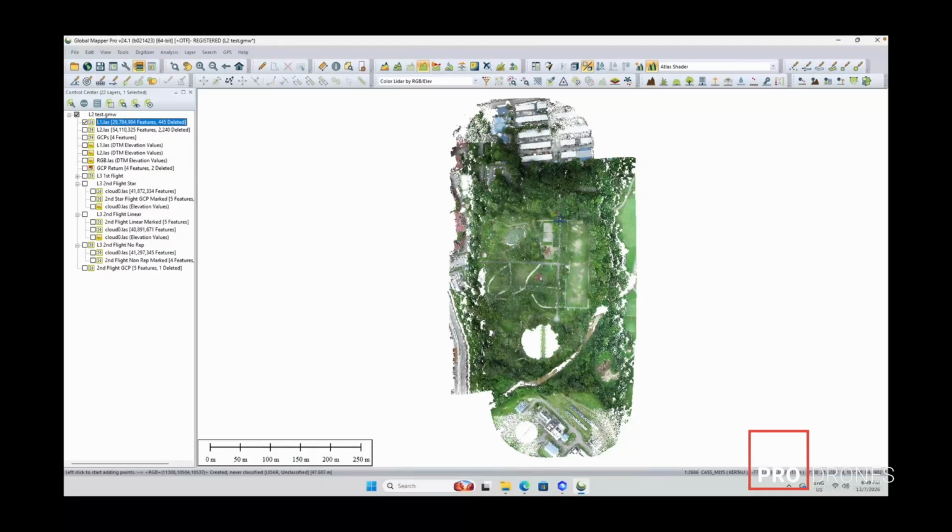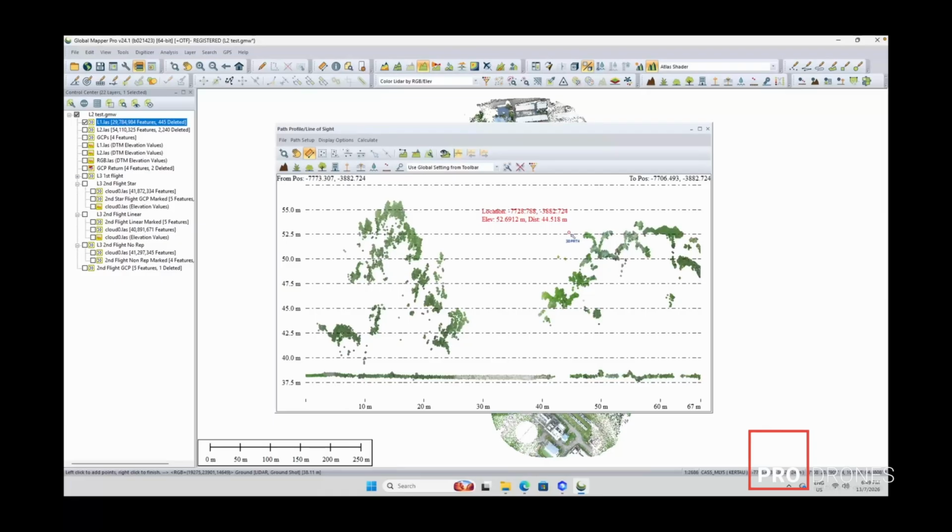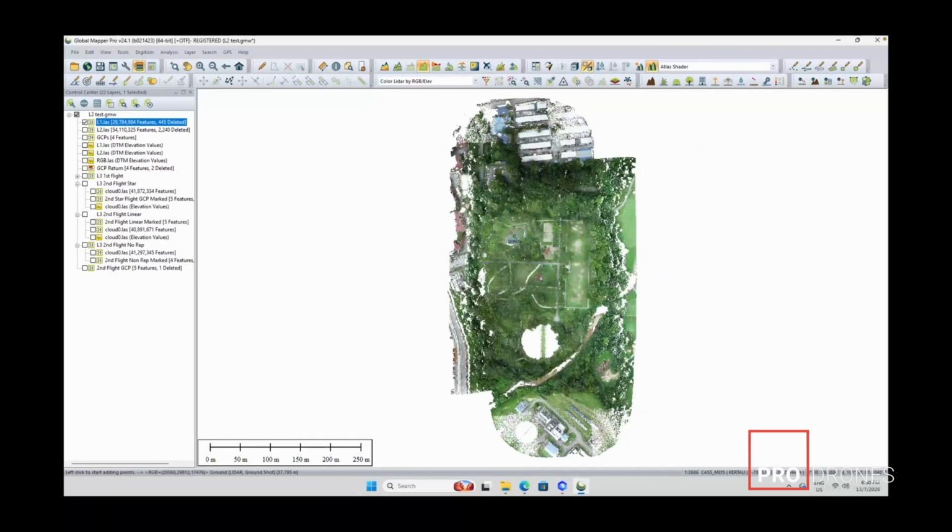I'm just going to do a quick cross section from here to here. First you can see that when the vegetation is sparse, it actually does get pretty good ground level data. There are some holes. Maybe we go with something a little heavier.